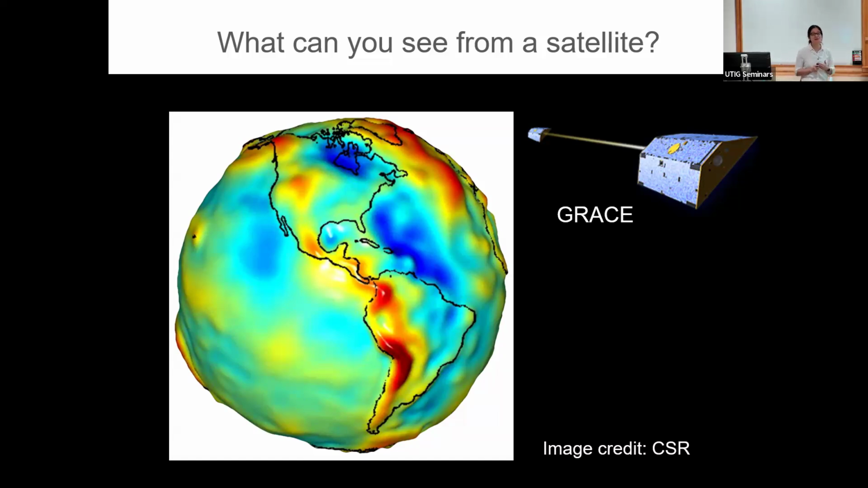So we have the UT Center for Space Research, which has been dedicated to developing different remote sensing techniques to learn different things about the Earth. And one of their flagship missions, GRACE, is such an example. What GRACE does is they have two satellites flying in formation, kind of flying together, right?